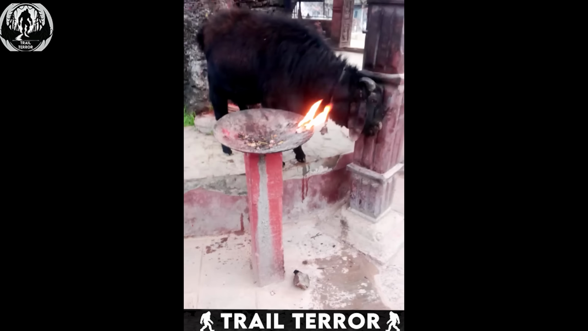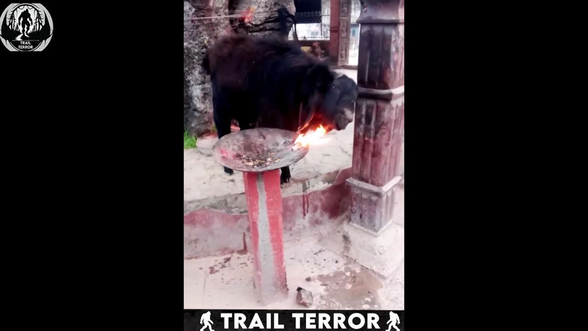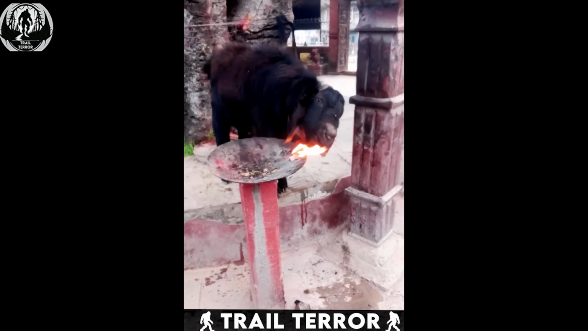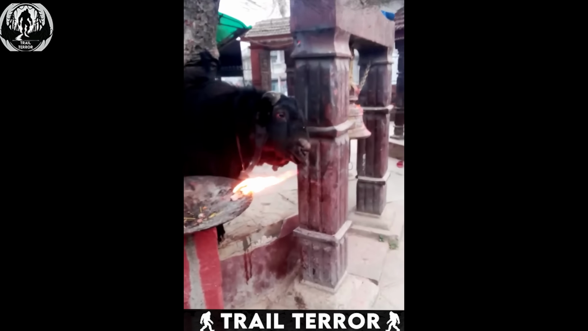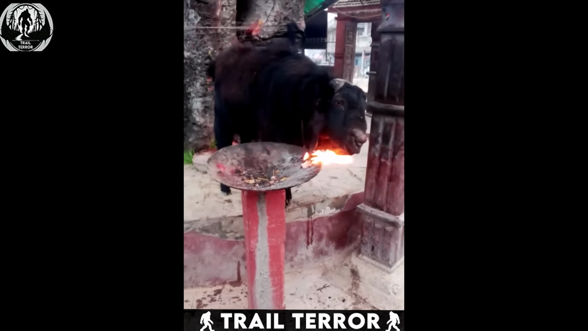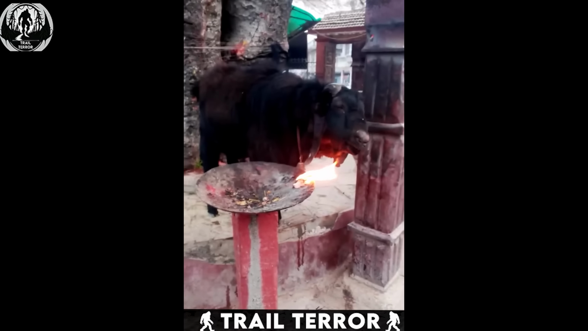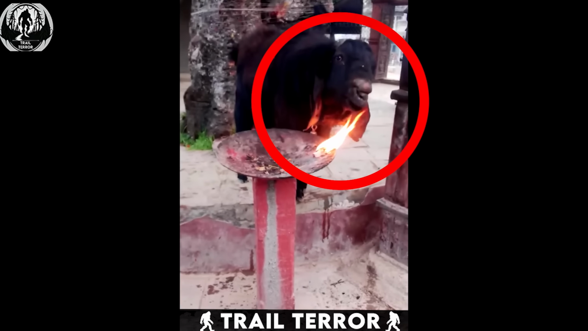This next clip from India showcases a rather bizarre sight of a fire-resistant goat casually warming itself by the flames. Filmed at an Indian temple, this video captures a black goat confidently resting its face in the fire. What's truly remarkable is that despite the proximity to the flames, the goat doesn't seem bothered at all.